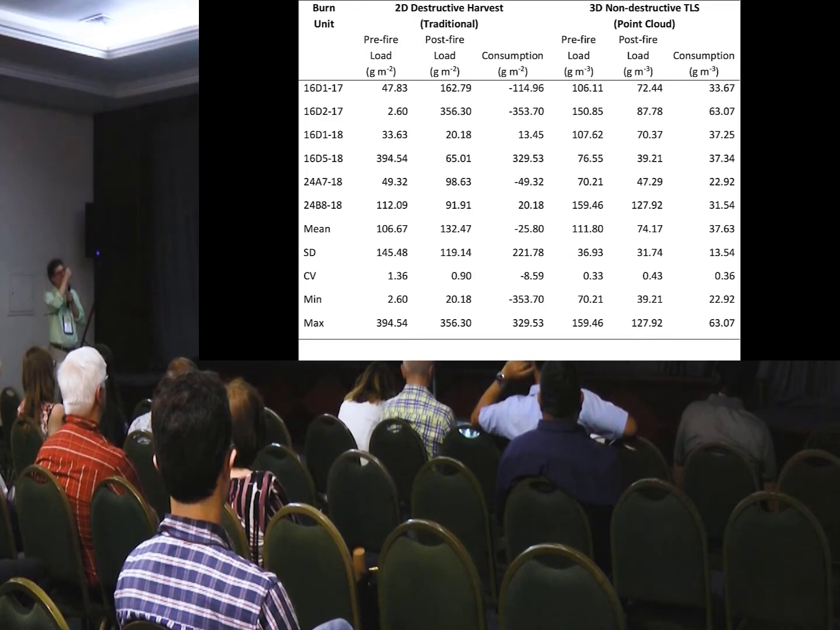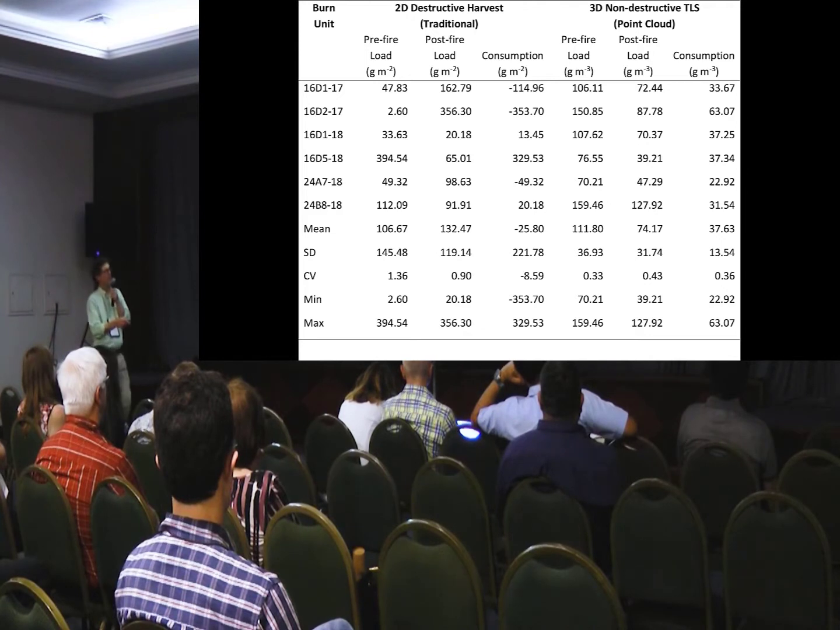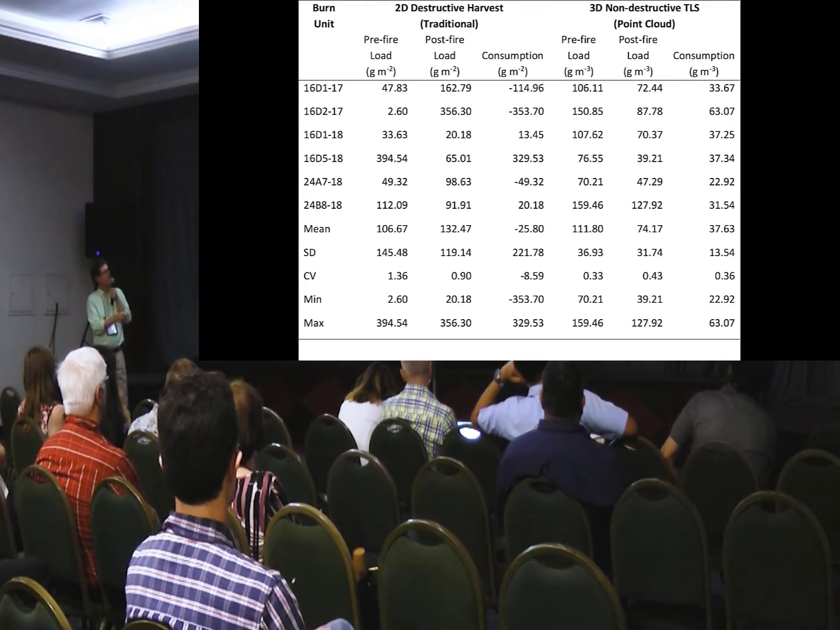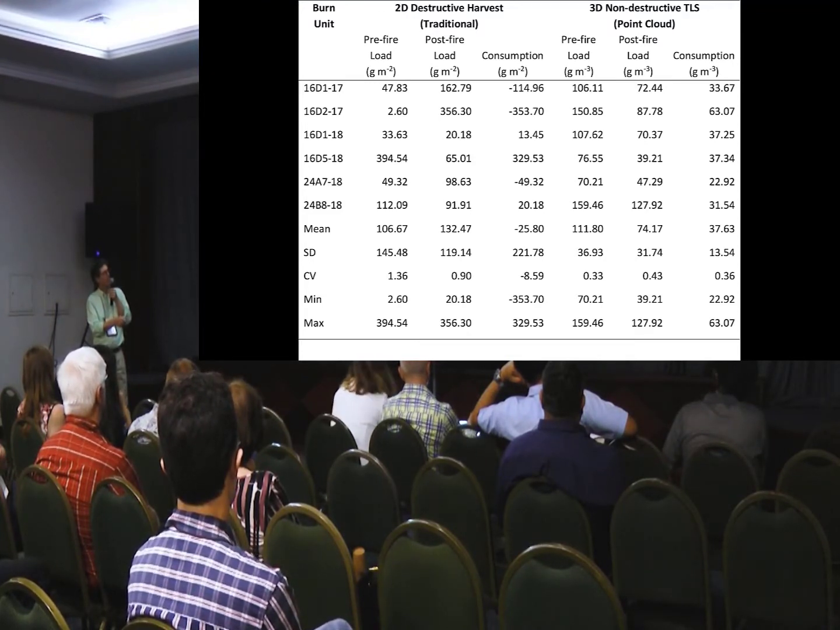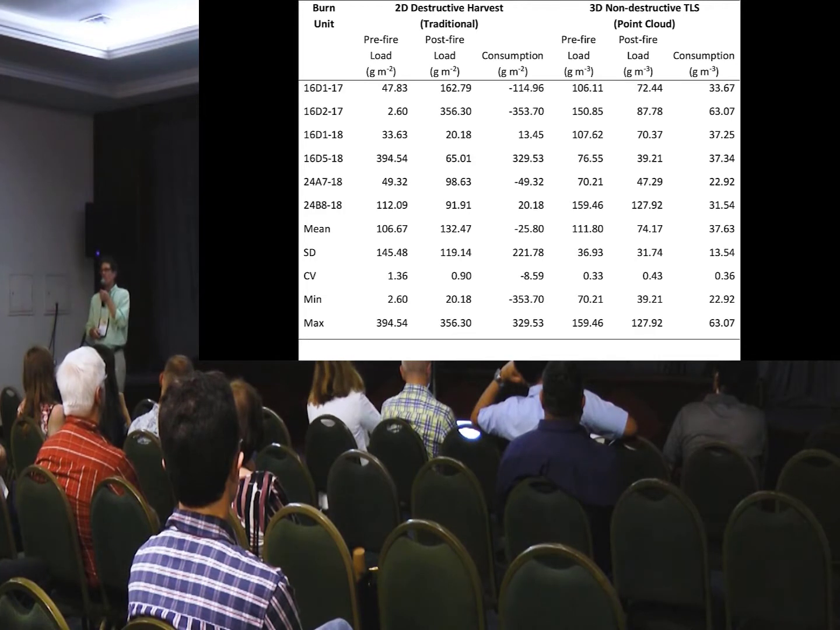So we did this for our 6 burn blocks. On the left is the traditional method using 2D destructive clip plot sampling. We have a pre and a post-fire load, and then a calculated consumption. And then this new 3D method over here with the occupied voxel metric. I wanted to point out the variation here. We've got actually some negative consumption estimates.